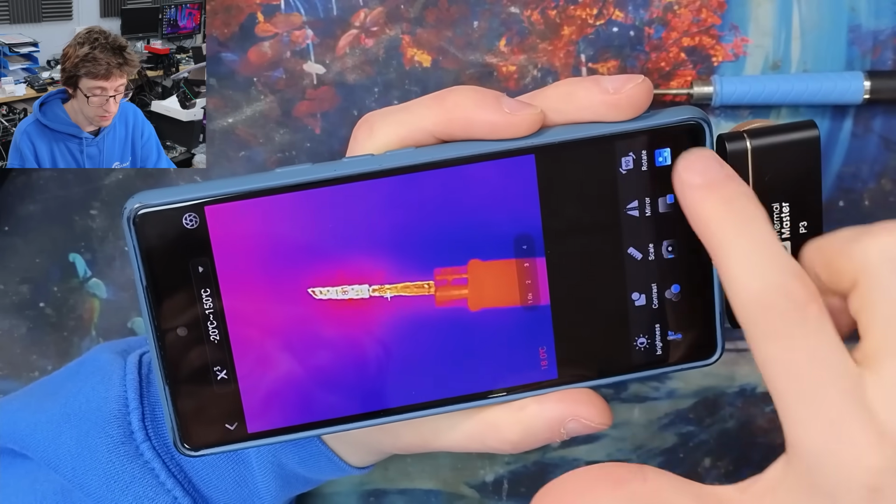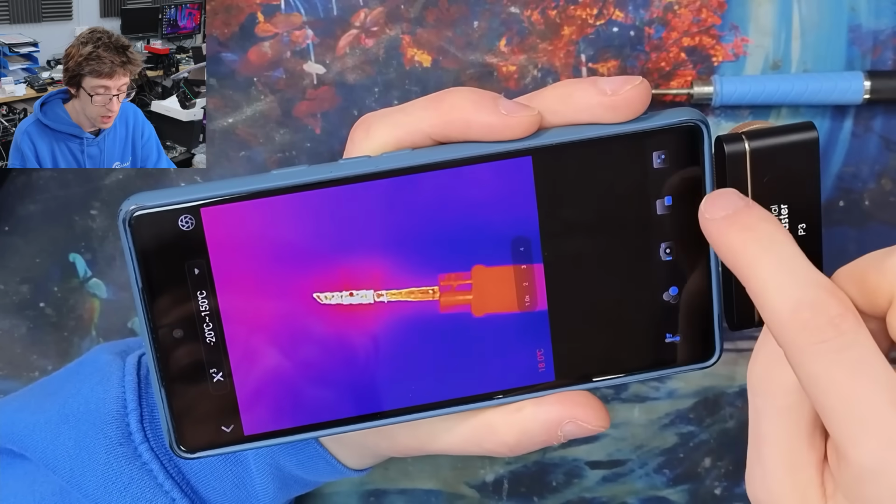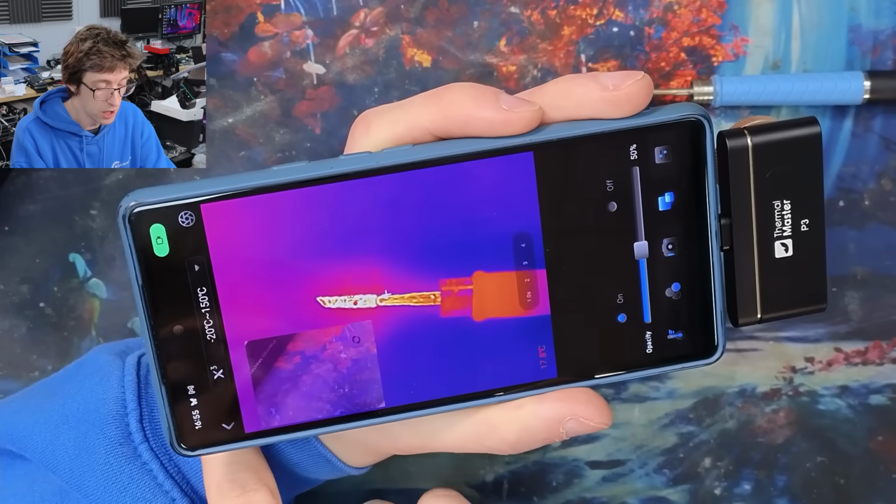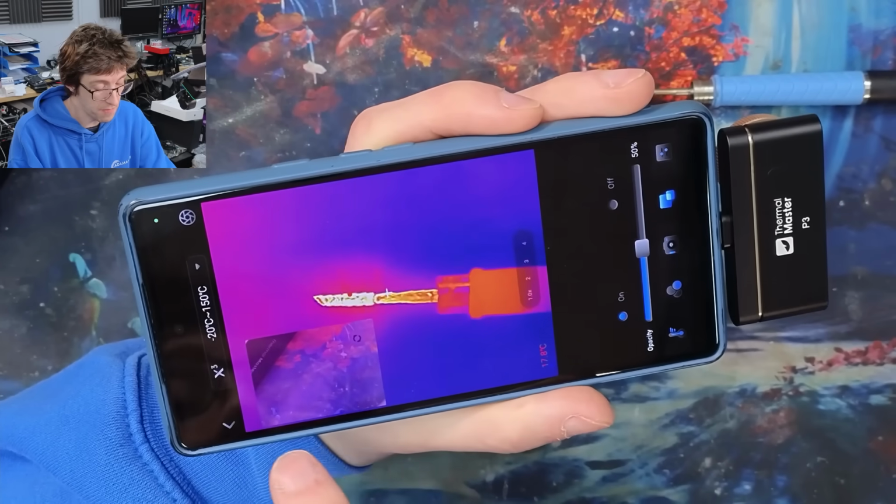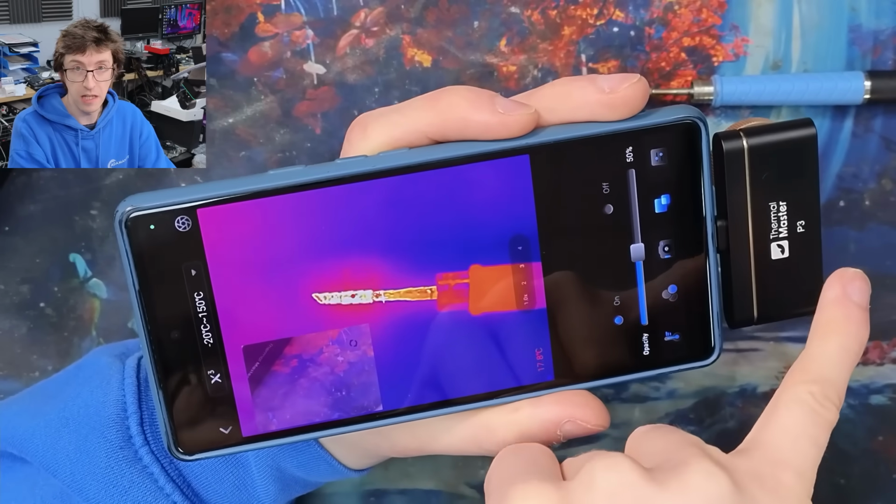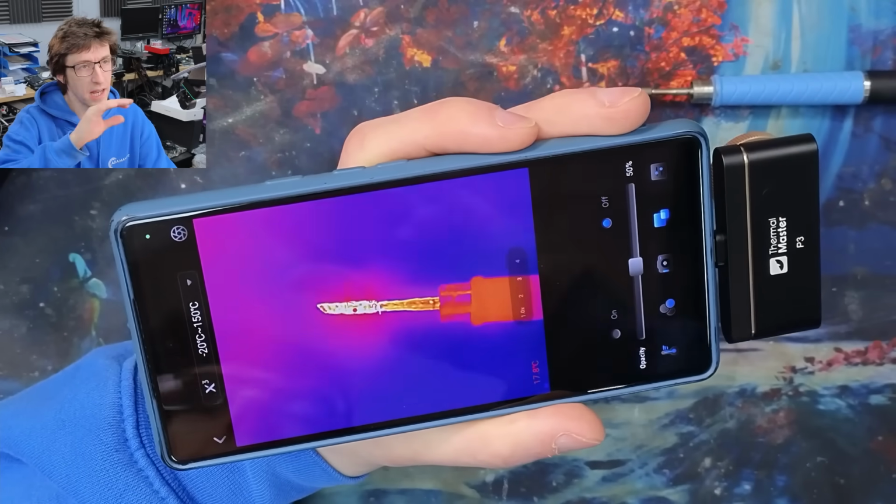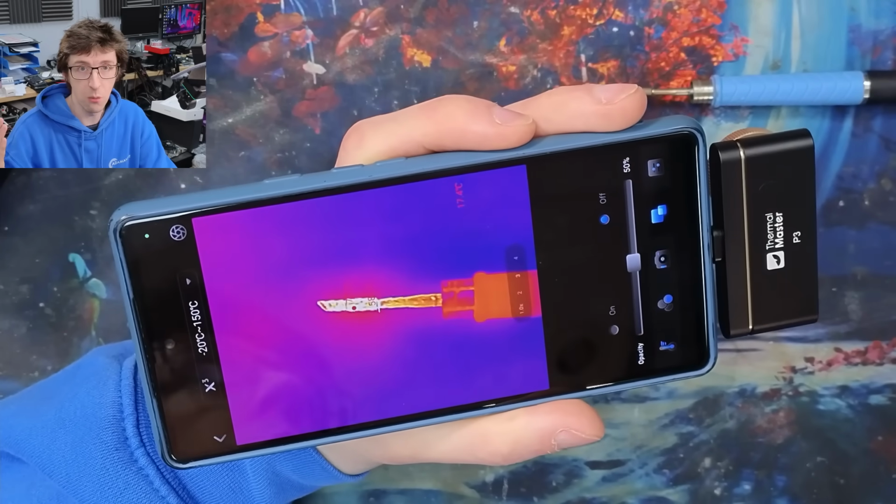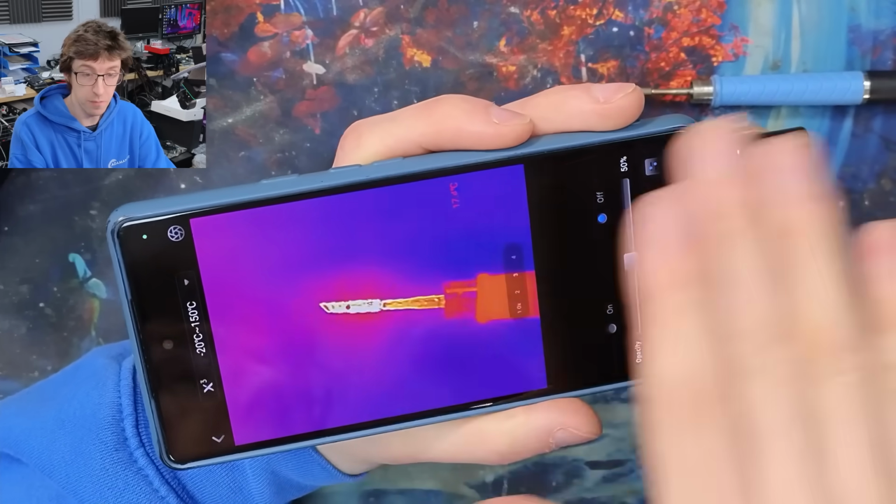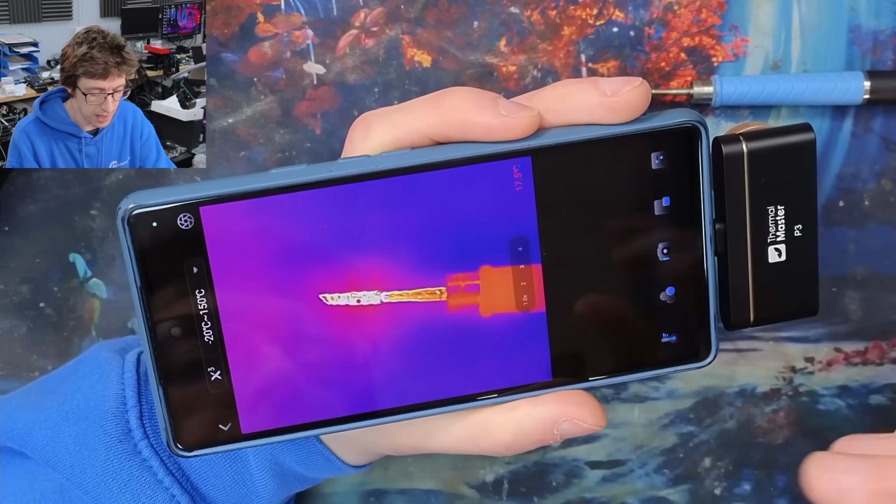Then down here we've got general settings, so you can rotate, mirror, adjust the scale, and so on. Then we do have a picture-in-picture mode where you can switch on your phone's main camera to get a combination shot. This is completely worthless in macro situations because the lenses are 6 inches apart. If you were looking at like an electrical panel on a wall a meter or two away, that might be useful, because at that kind of range you'll get some kind of picture convergence. But for macro stuff, picture-in-picture is completely worthless, so I don't care.